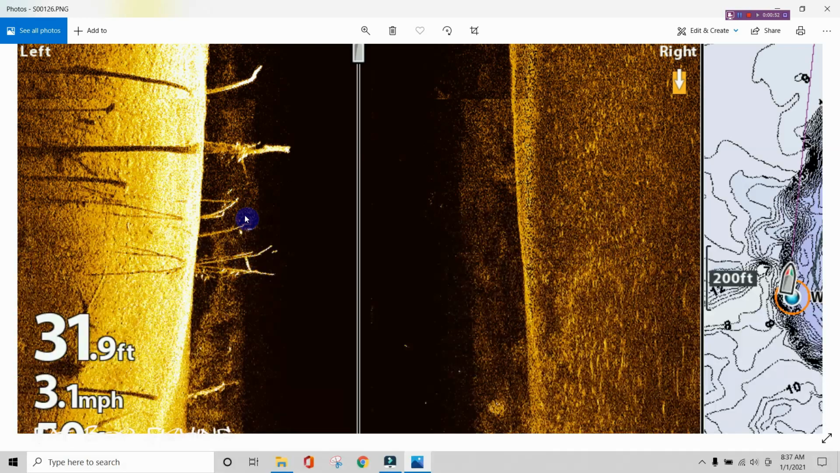We caught fish off several of these trees here. I'm not sure exactly how many I got on here. I didn't put them all on here, but you can see the group there, big wad. And then there's several here all up and down this from the base. I mean, this is 31 foot. Base of this tree all the way up has fish in it.